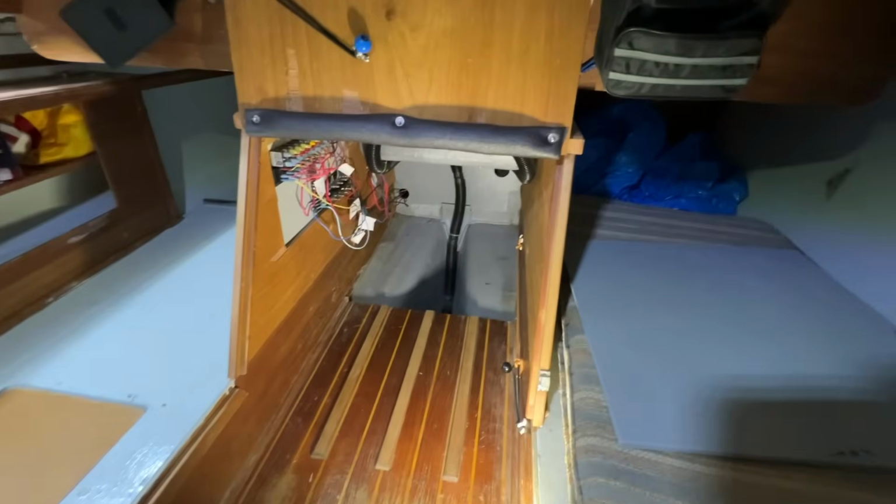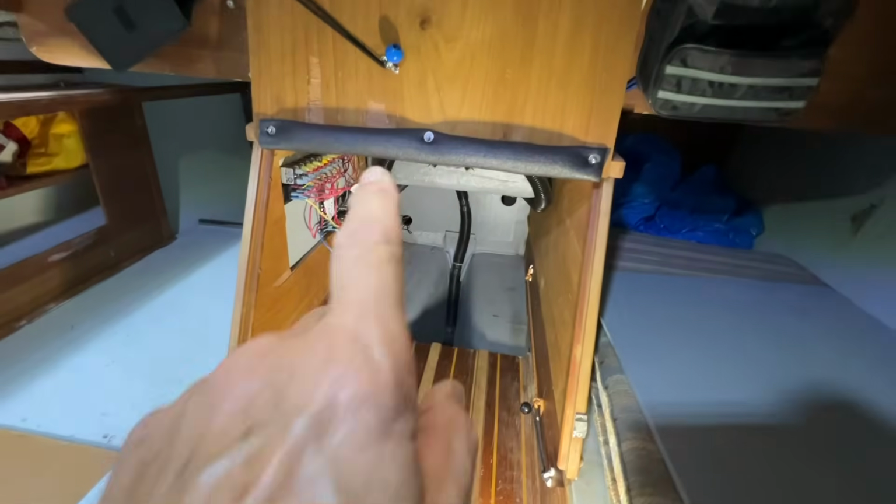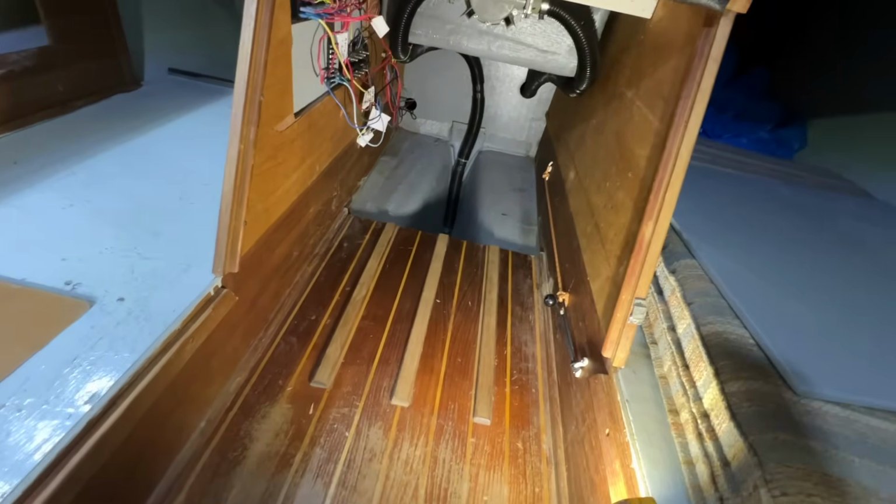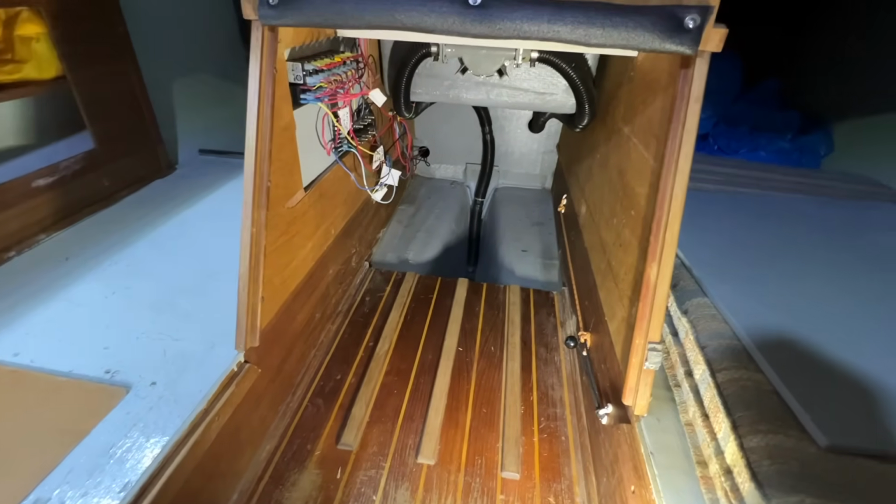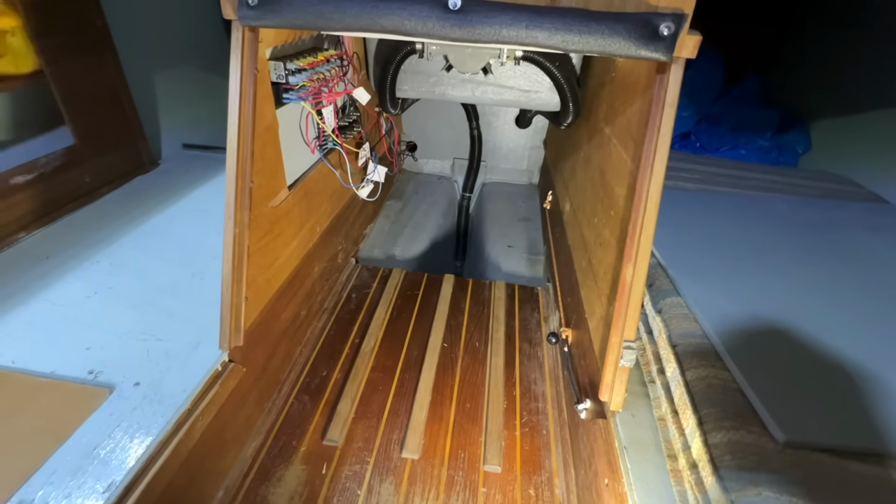This is inside my Com-Pac 23. This is up underneath the companionway steps there and back up under the bridge deck and all up here. And there's actually more room here than you might think. That's as much room as a lot of 27, 28 foot boats have for the motor, for the engine location.